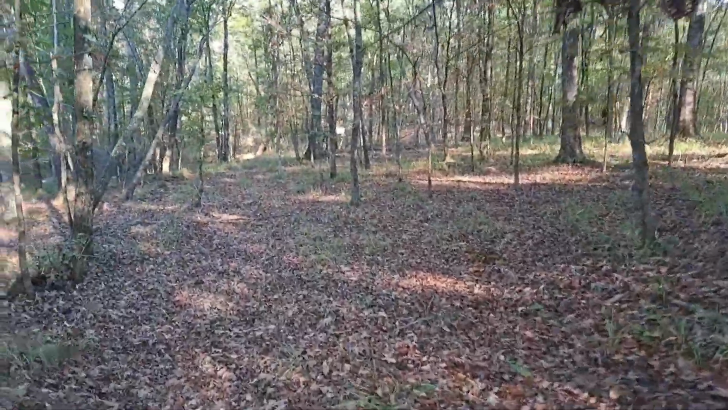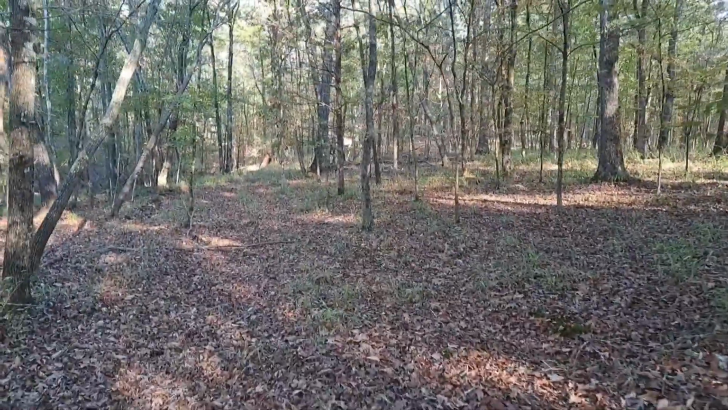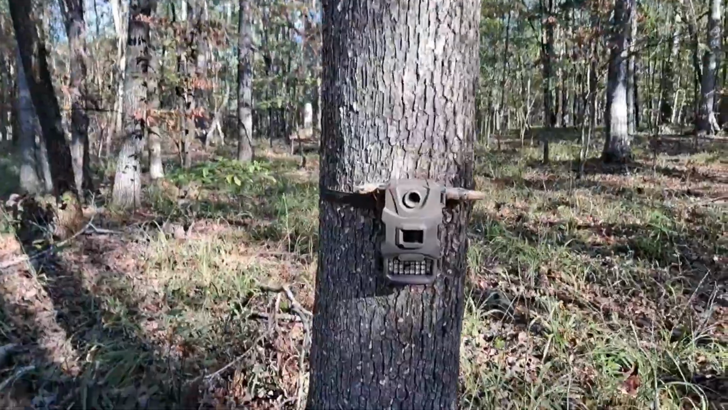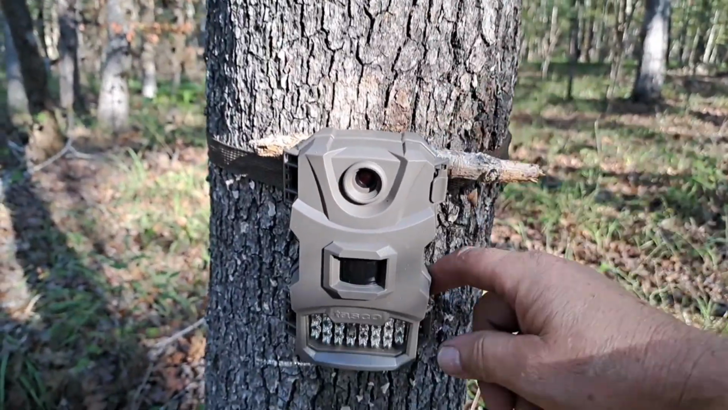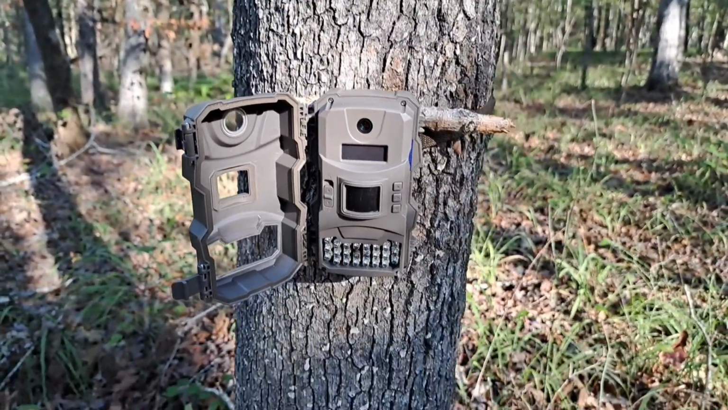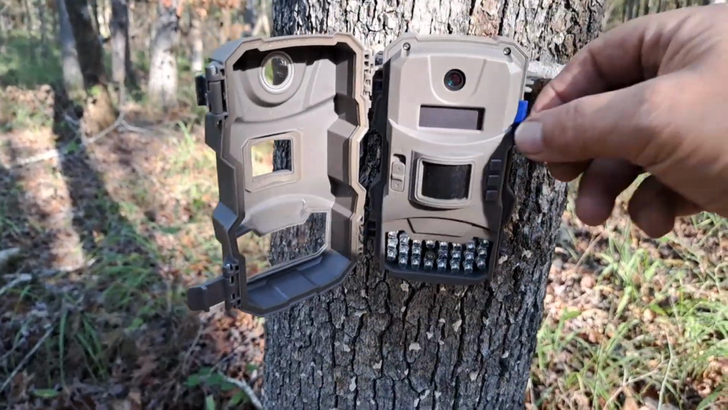Most every fall, this road right here has pawed places all over it. That's a good place to look for buck sign, is on old ridge roads. They love to get on them and paw, leave their mark, I reckon. Right here's our other one. Now, this is just a cheap camera from Walmart. And it works pretty well.